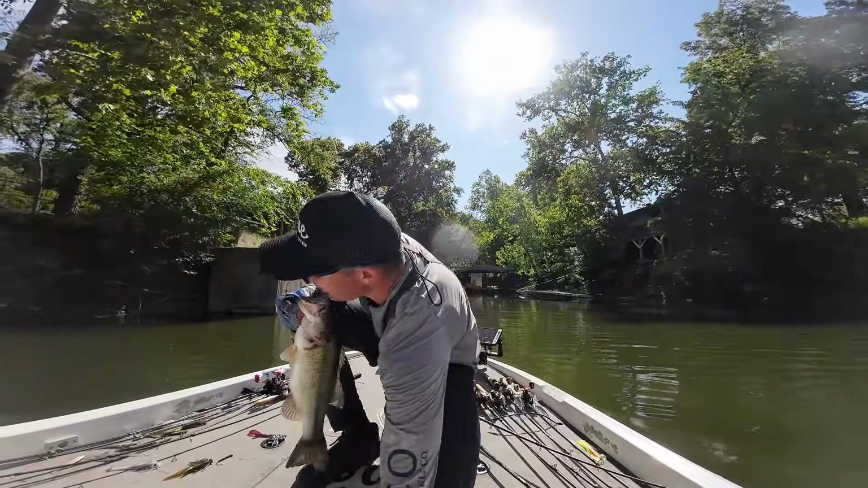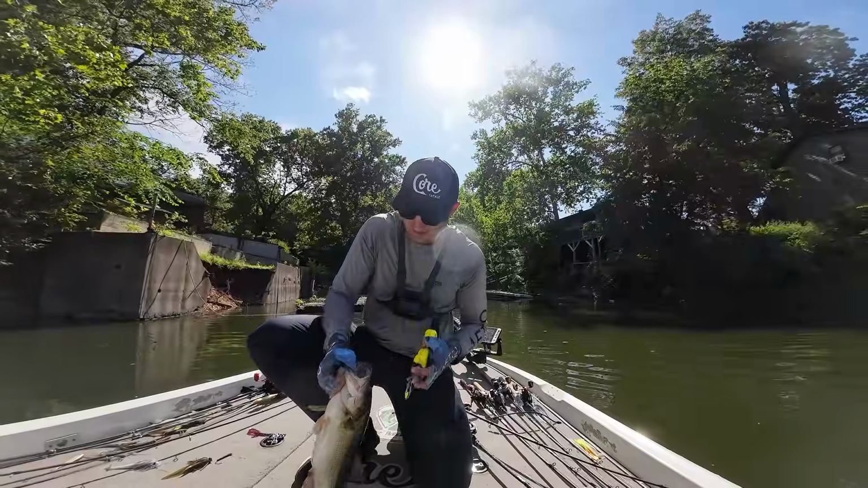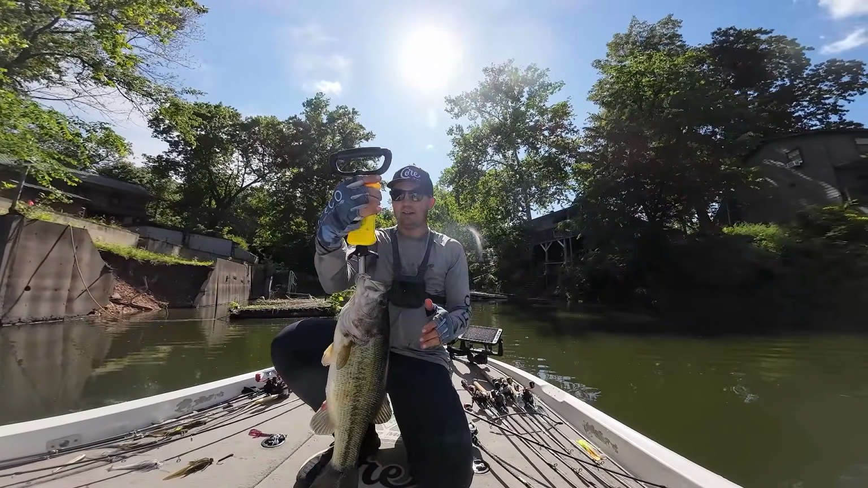No wonder they weren't offshore. They were just up shallow here. I should have just kept running runoff areas, guys. Oh my gosh, I had the pattern. I got stubborn trying to catch them offshore. I thought that was the way to do it.